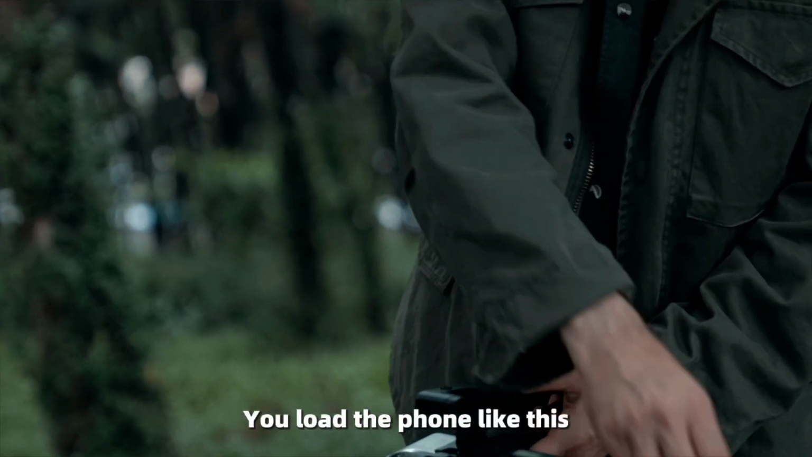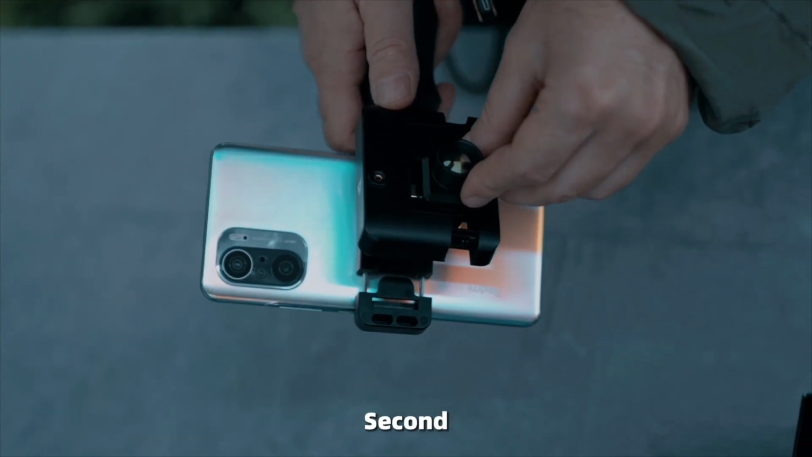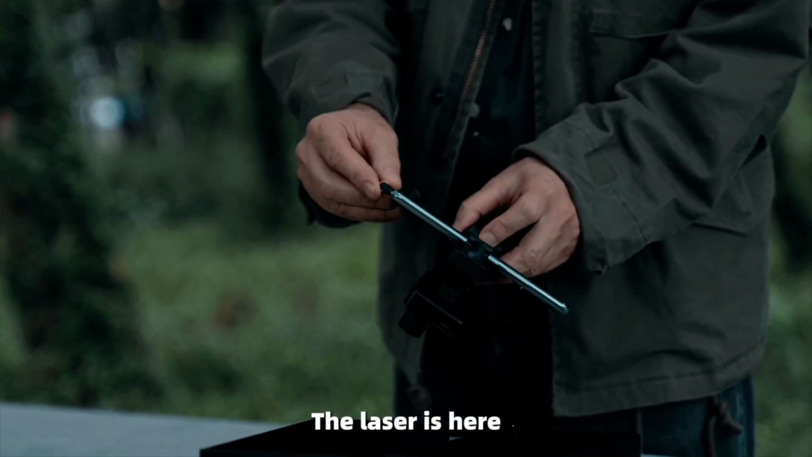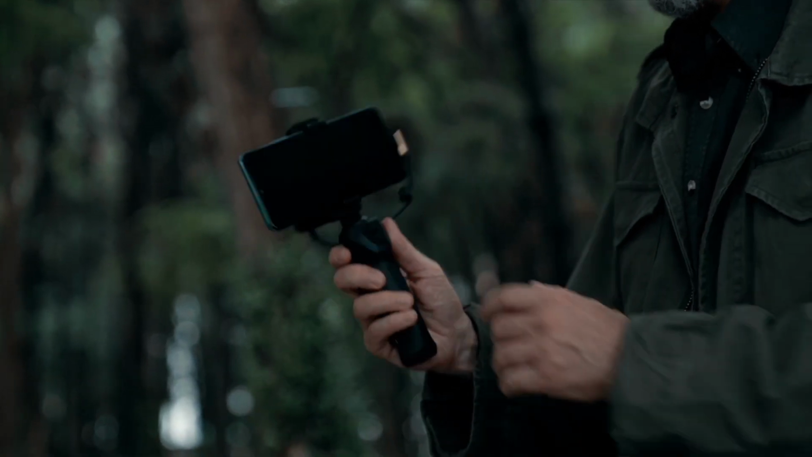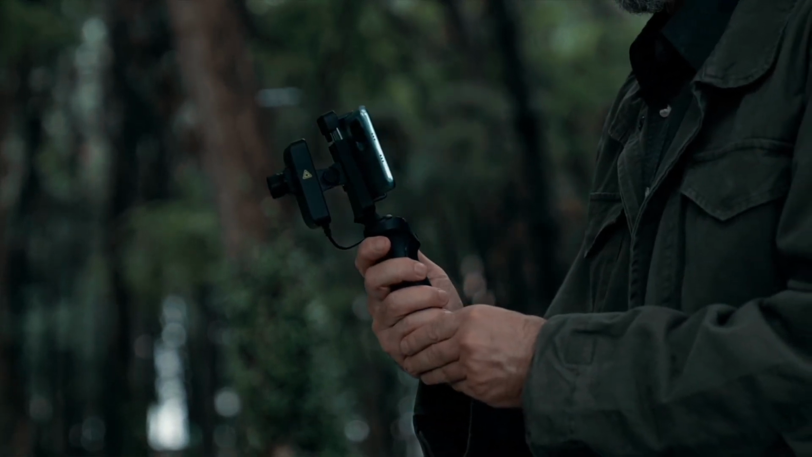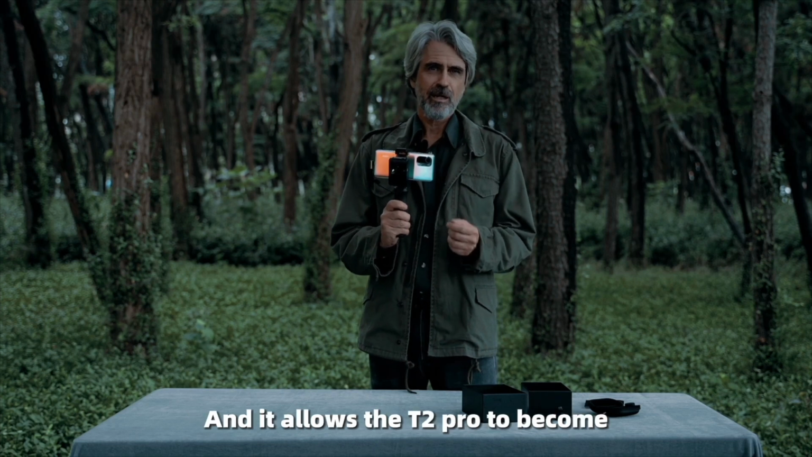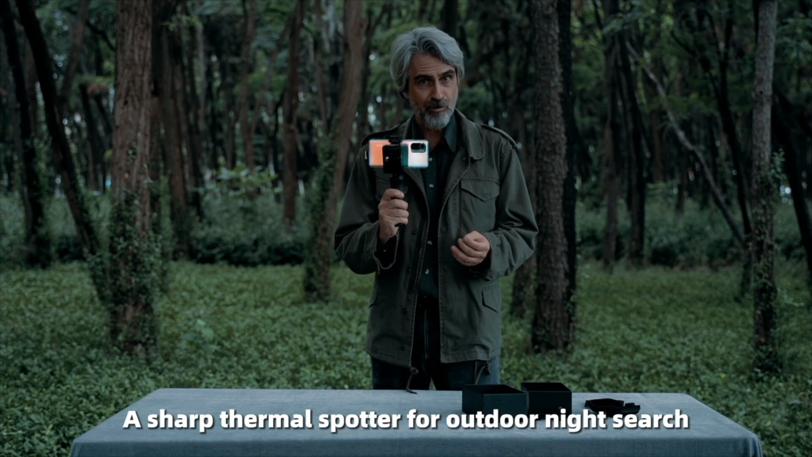First, you load the phone like this. Second, the T2 Pro in here. And here it is, well mounted. And the laser is here, can be activated from the back. And there's also another button here to turn it on or turn it off. So this is the special integrated tactical handle for the T2 Pro. The handle has an ergonomic design, and it allows the T2 Pro to become a sharp thermal spotter for outdoor night search.